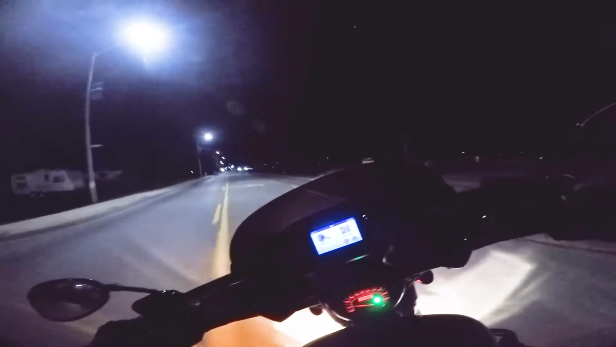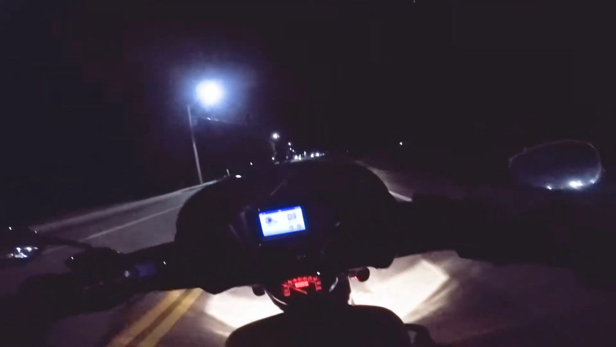I don't actually like riding at night. I think it's dangerous and sometimes stupid, but sometimes necessary. The upside is that the roads are empty.